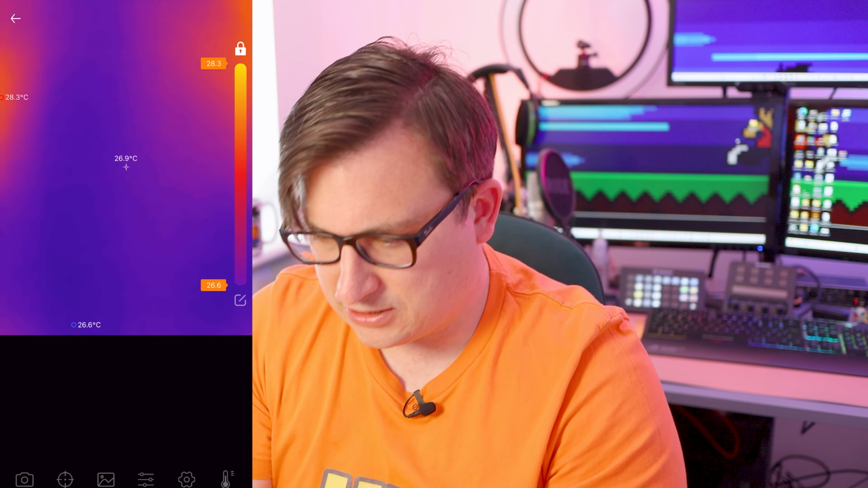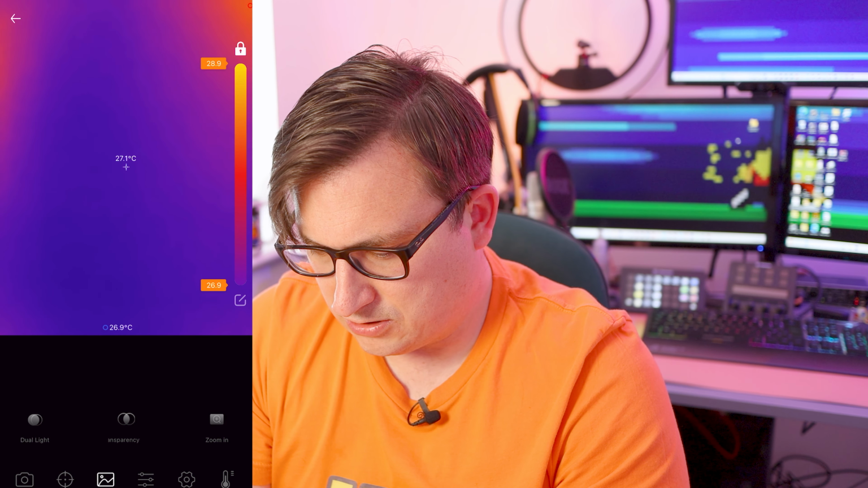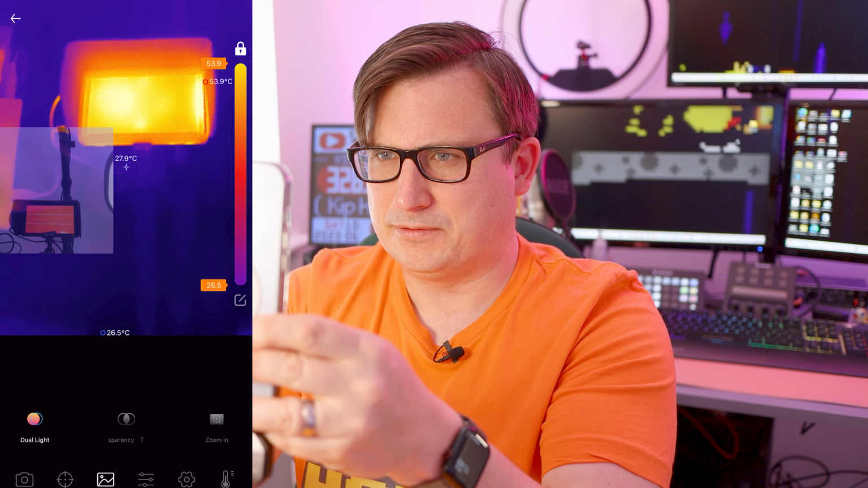So what do some of these buttons do? I see, so you can use the camera and take a picture of what you've got the camera pointed at.